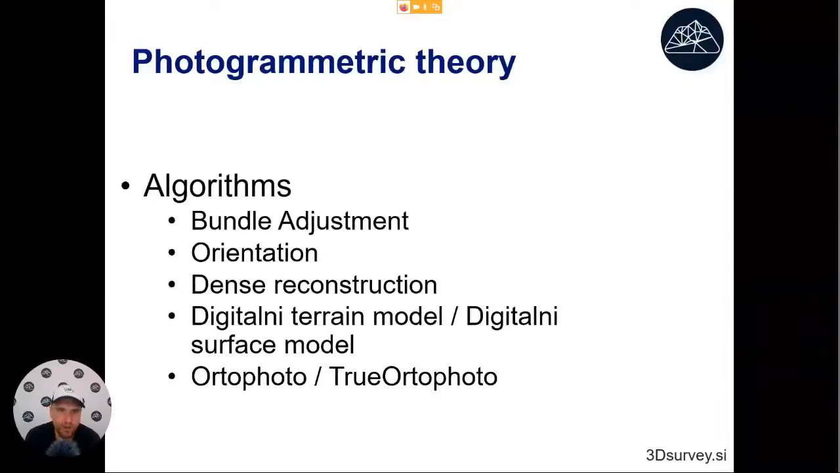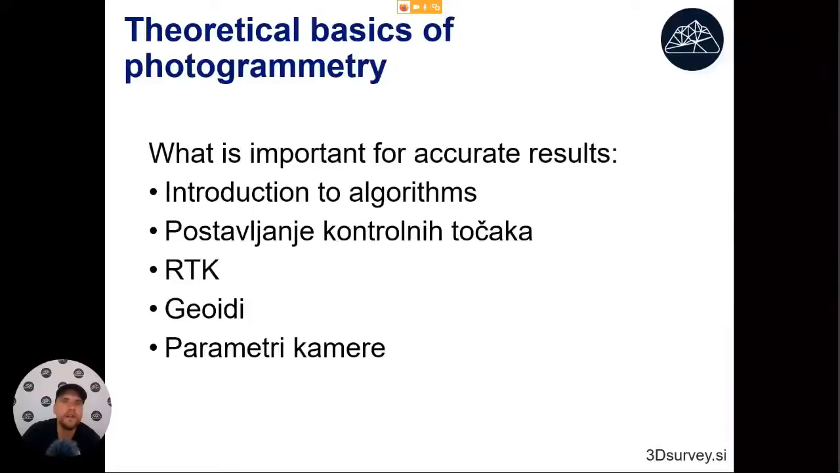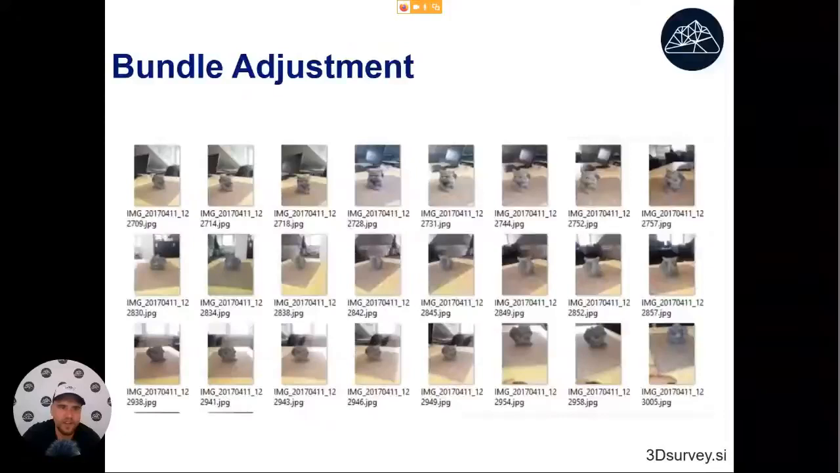Then we'll look at how we can create a digital terrain model, what the difference is between a digital terrain model and a digital surface model. And in the end, we will also check orthophoto, what is a classical orthophoto, what is a true orthophoto. And also, we will look at what's important to get accurate results. So we will look at some algorithms again, so RTK, GPS, and these kinds of things.